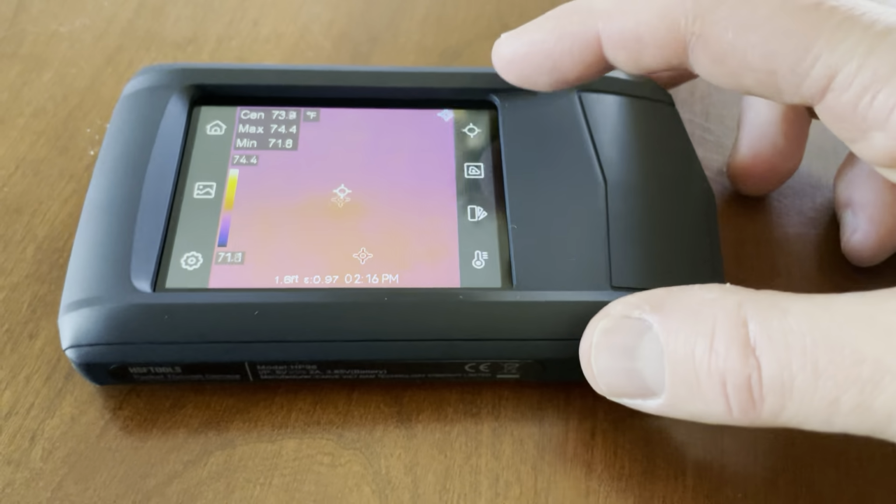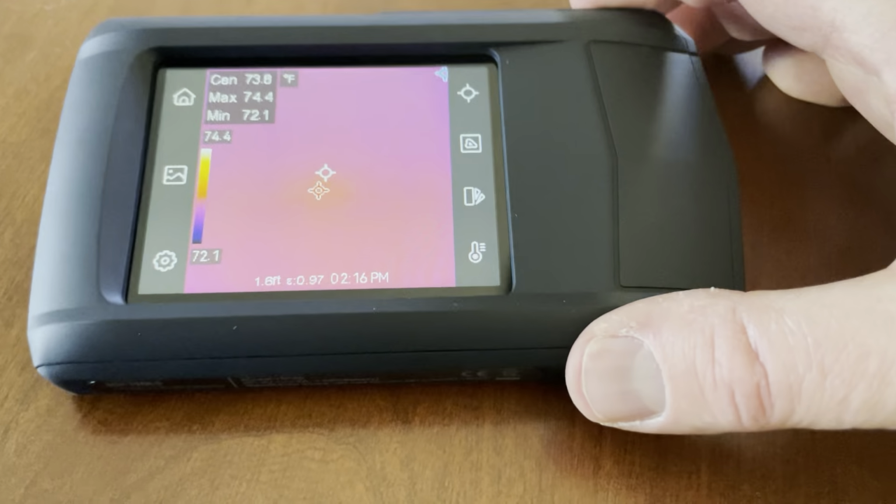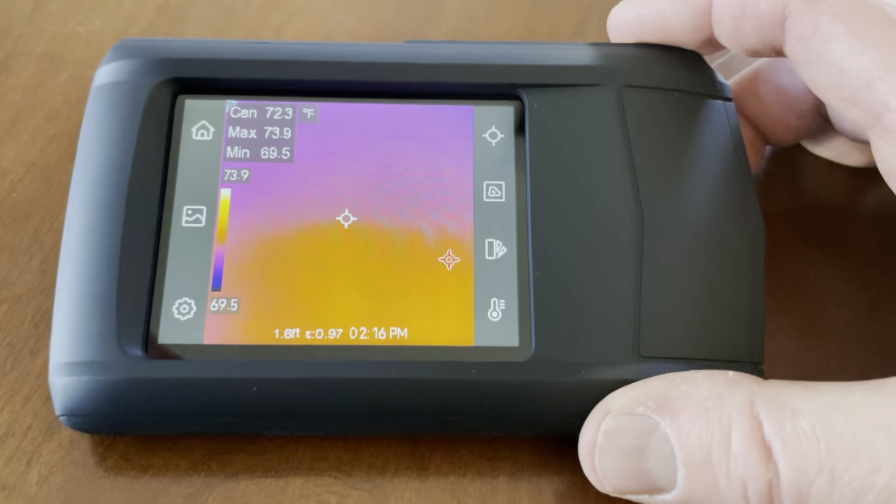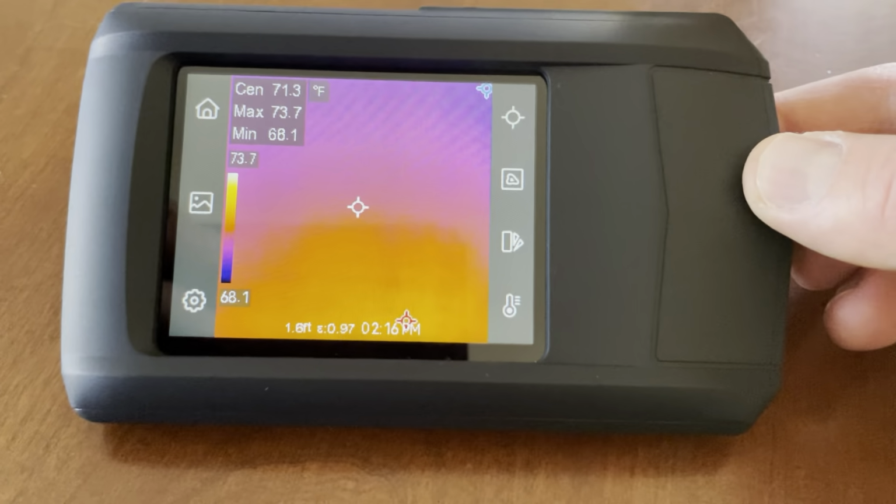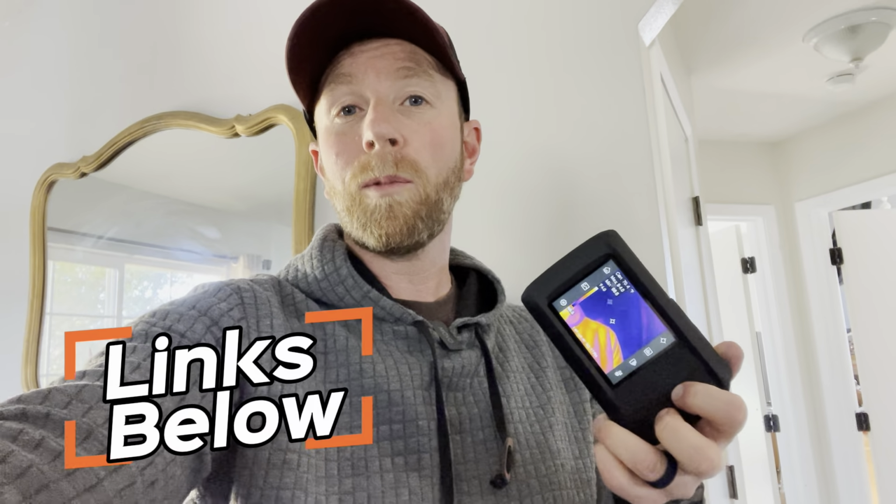Friends, there's all sorts of other really great options to play with so you can get the best possible readings. But again, it's just really super simple to use right out of the box. So there you go. That is the HSPTools thermal imaging camera. Super simple, super easy to use, and you can get it right here on Amazon.